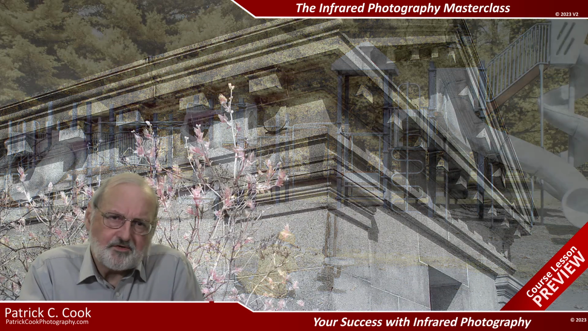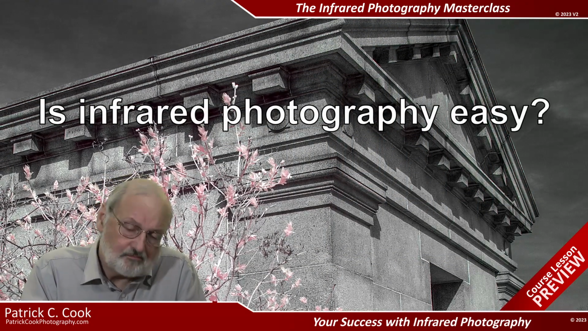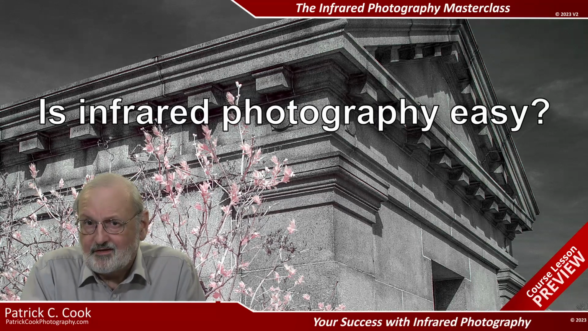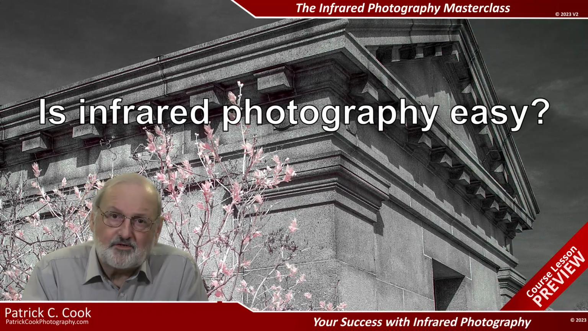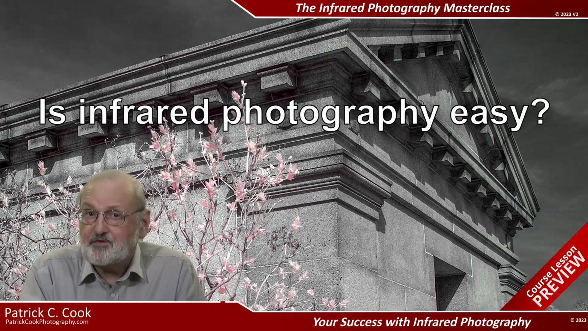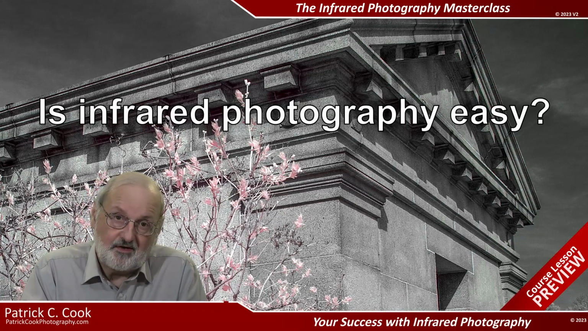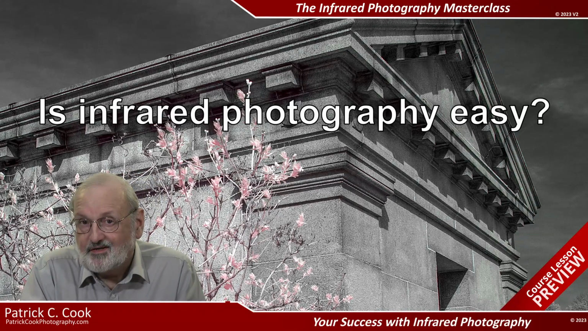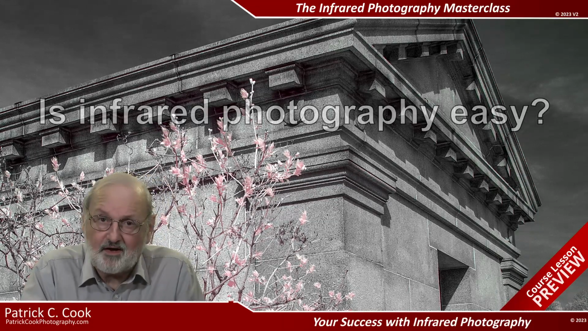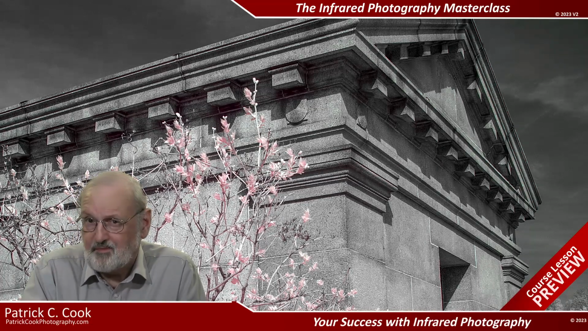Well, is digital infrared photography easy? Well, I won't kid you, it's not inherently easy because it's not the color photography that you are familiar with. You have to keep reminding yourself that you are a map maker of invisible radiation using a modified color recording device, which we call a camera. It gets easier after you grasp the fundamentals.